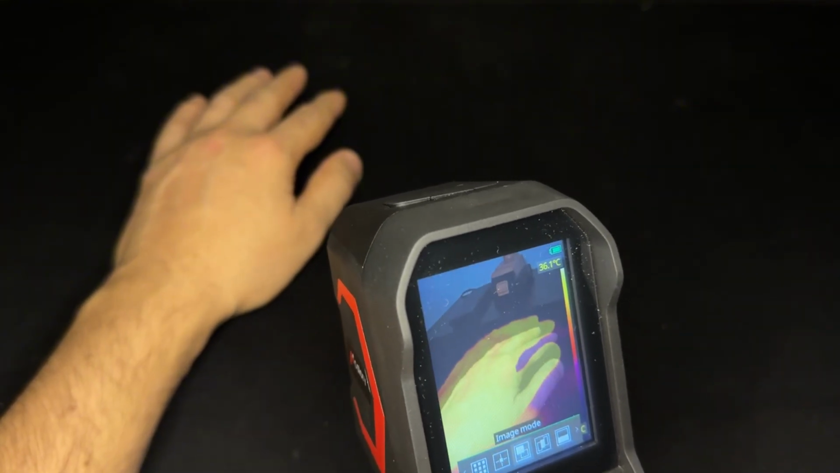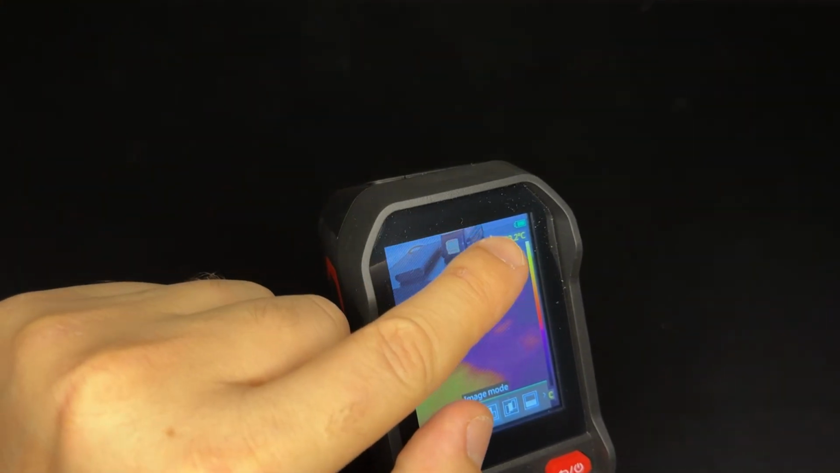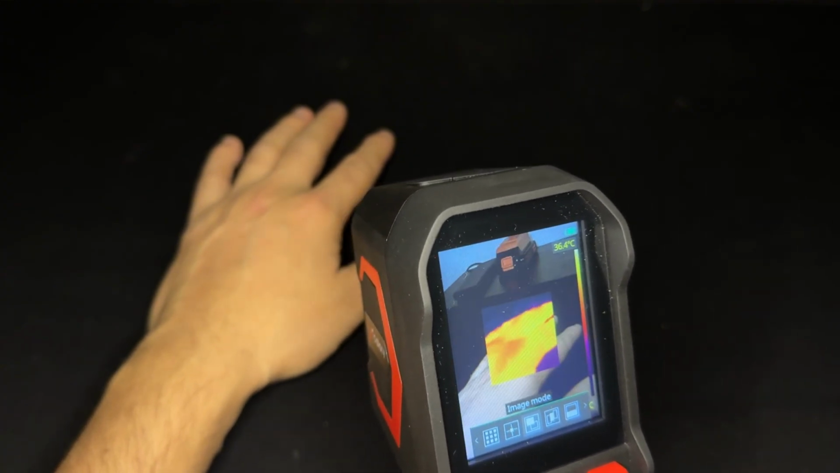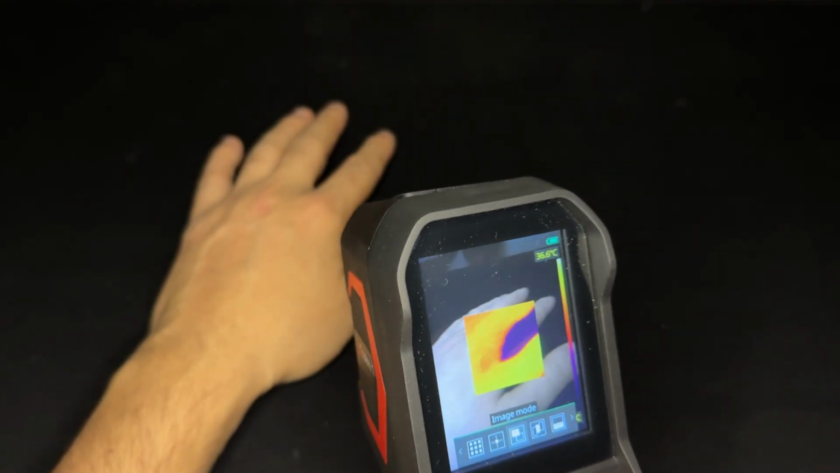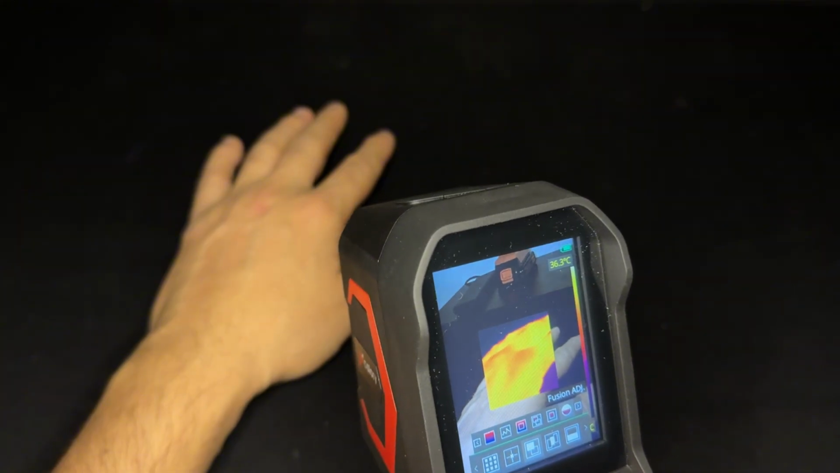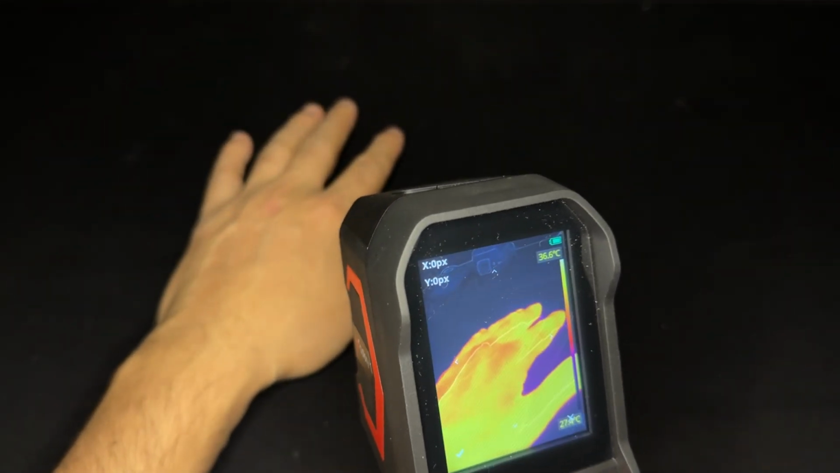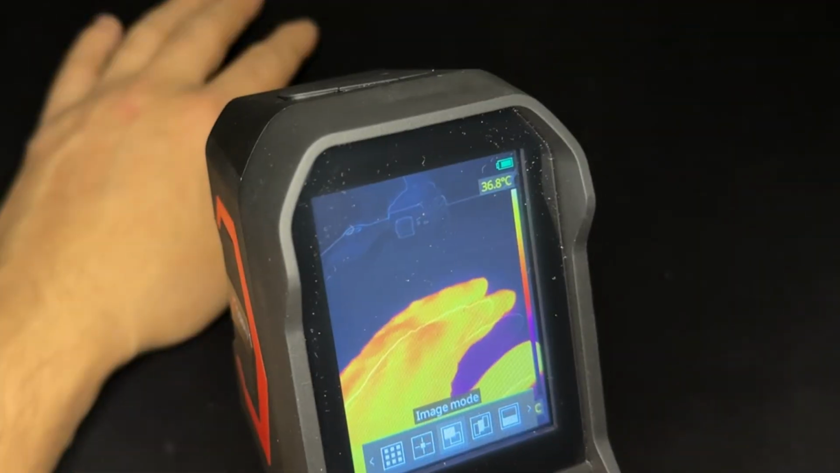Overlay vision. You see now it's overlaying. It is just showing all the temperature level right there on the right side. Image mode and picture in picture. Now it is just showing the center, if there is any warm area, and fusion adjustment on the left side you can see, and offset adjustment. We are done with this menu. You can go back in image mode.